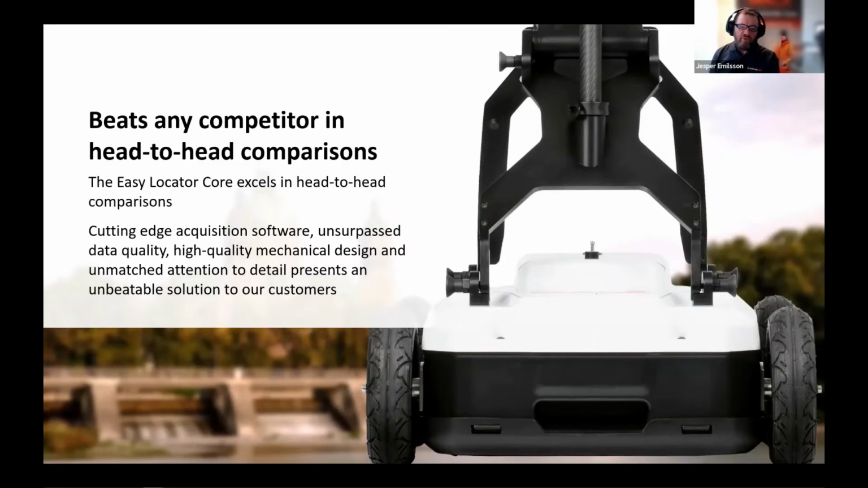Another thing that you will notice very quickly is that we have spent a great deal of time improving the mechanical design. We have spent a lot of time looking at details and really trying to make this product as perfect as we can make it. And the feedback we have had so far from early adopters and from experienced users is phenomenal. They appreciate the attention to detail we've had, and the overall experience.